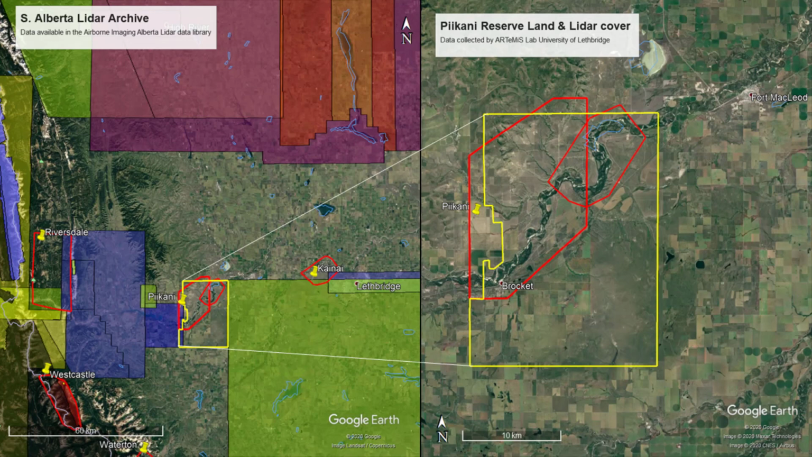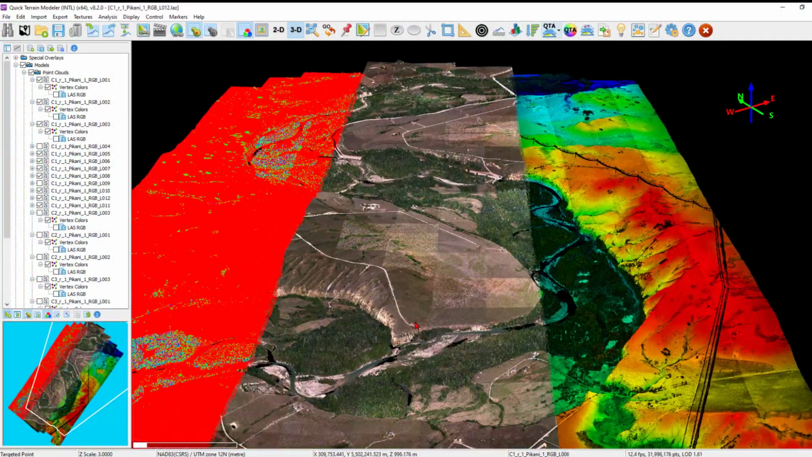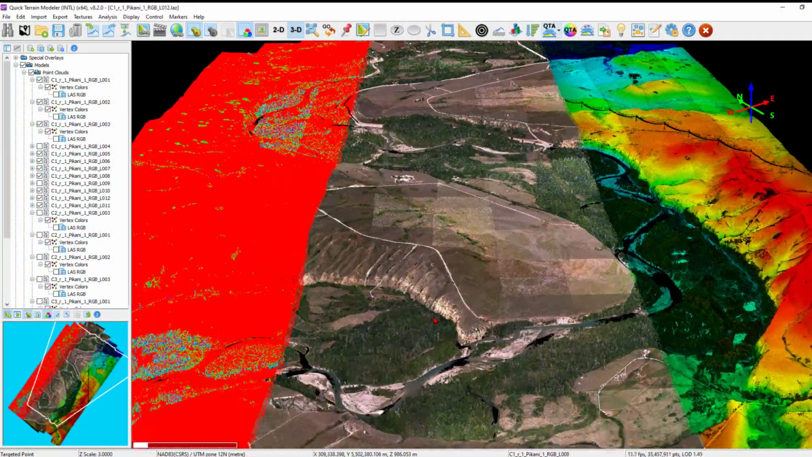It's early days in Danica's thesis and in our relationship building with Piikani Nation, but as a first step we checked the available LiDAR archive for Alberta and found the Piikani reserve lands had not been surveyed. Therefore, this summer we flew our multispectral LiDAR over the polygons shown here in red. So let's take a closer look at the floodplain area that we know is of cultural and historical importance to the community.